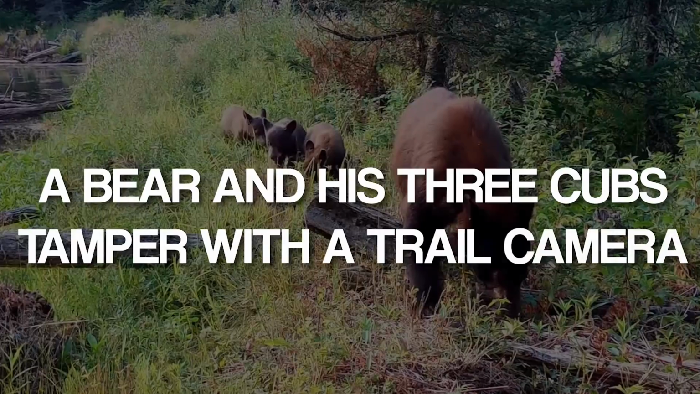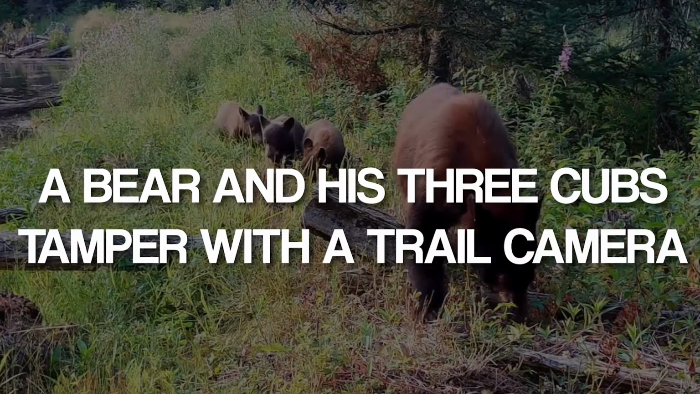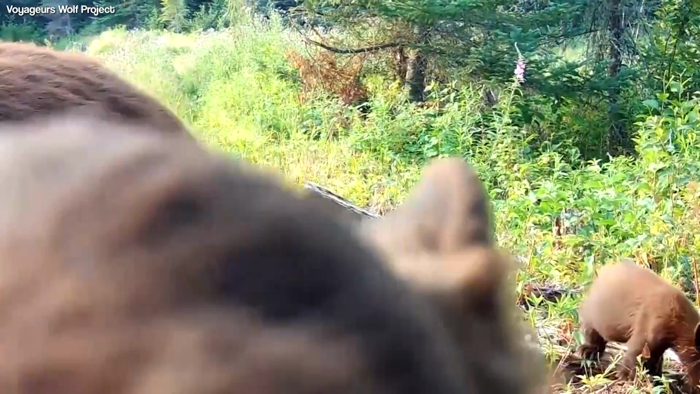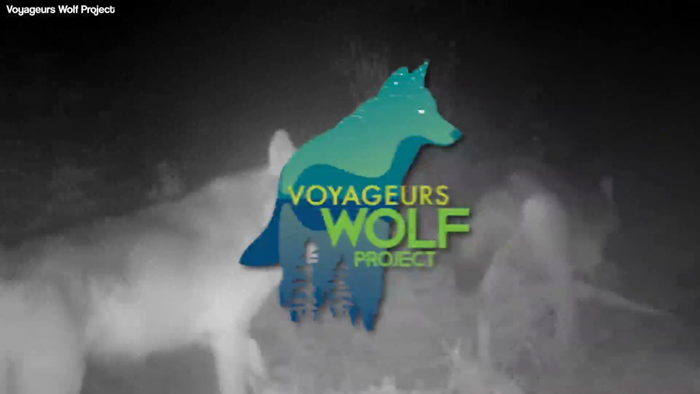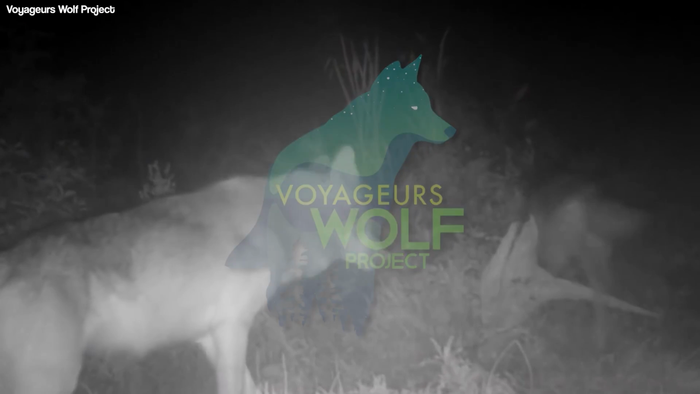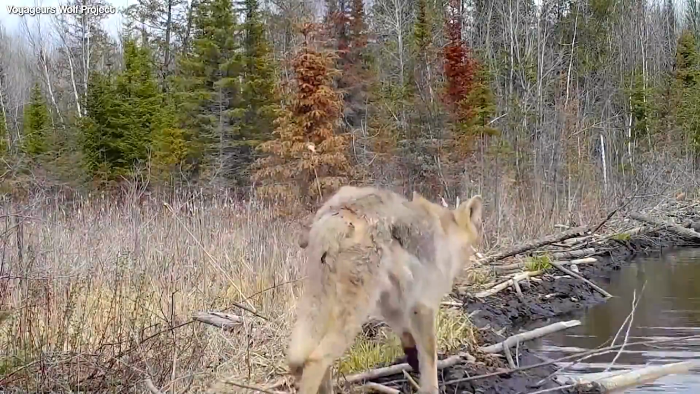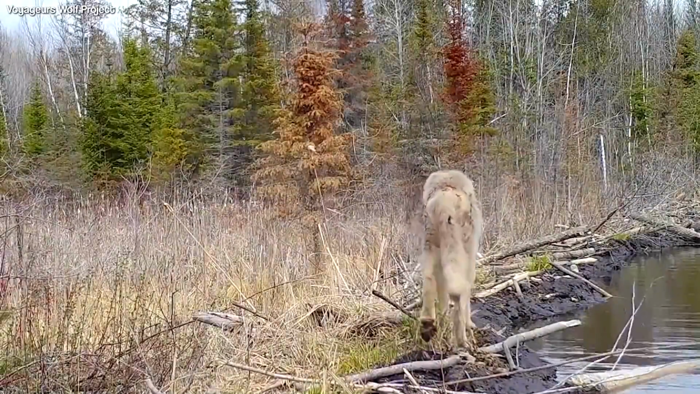7. A bear and her 3 cubs tamper with the trail cam. In Voyageurs National Park, a black bear and 3 cubs took a moment to knock over and batter around this trail cam. This video is from the Voyageurs Wolf Project, which is studying the summer ecology of wolves in the park, which is located about 120 miles north of Duluth.